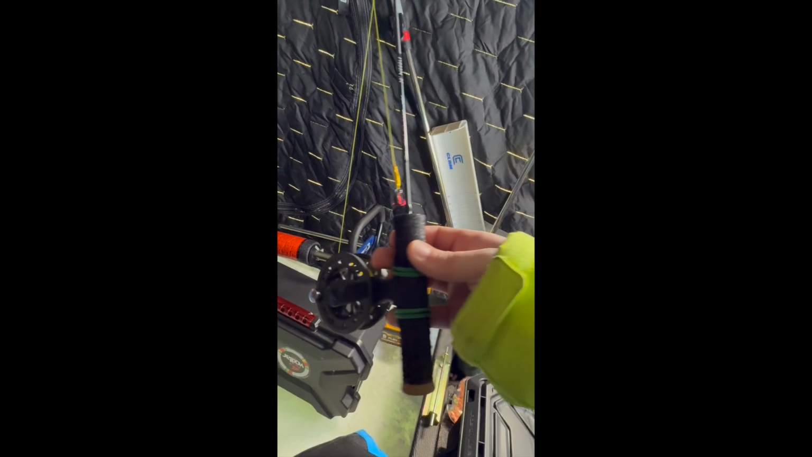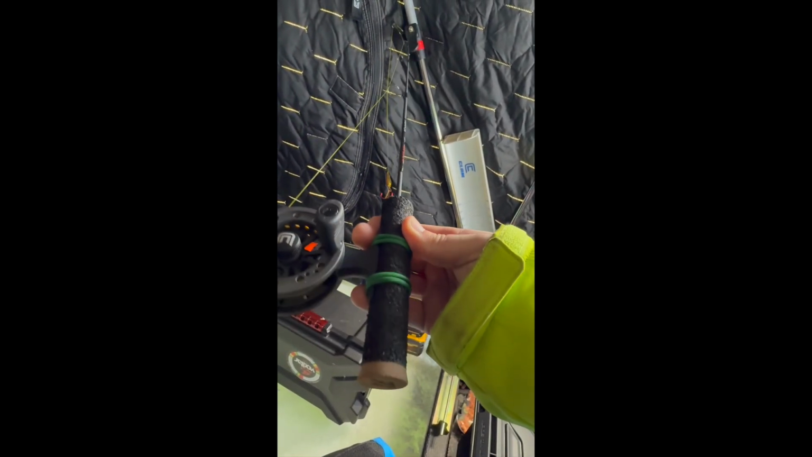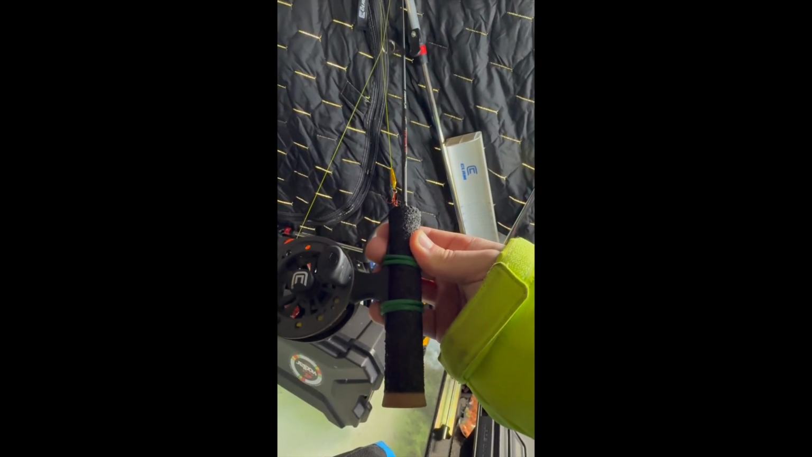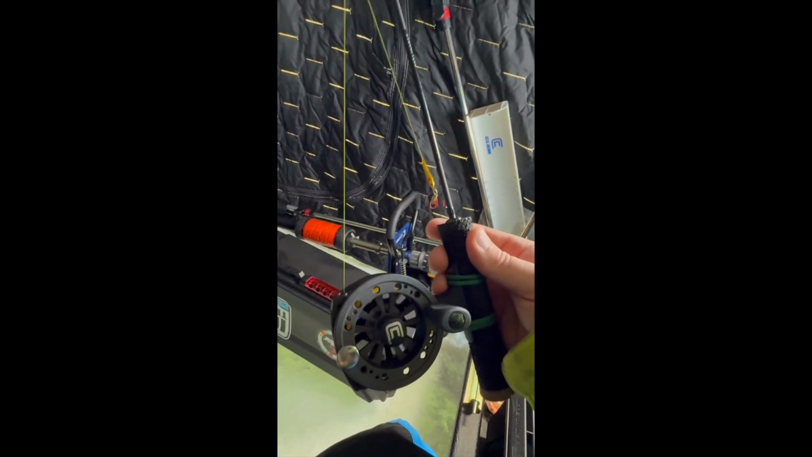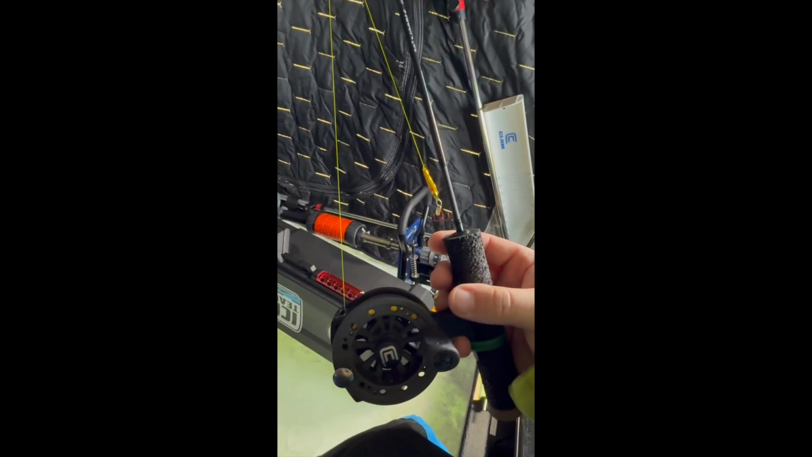The other one that I'm using is the Katana 30-inch noodle. I really like the cork handle on this. Again, I'm using castrating bands on here to hold my reels, and I am using the straight drop reel on here. I just like the way it works. I was going to put a Spooler Elite on here. I just haven't got to it yet.